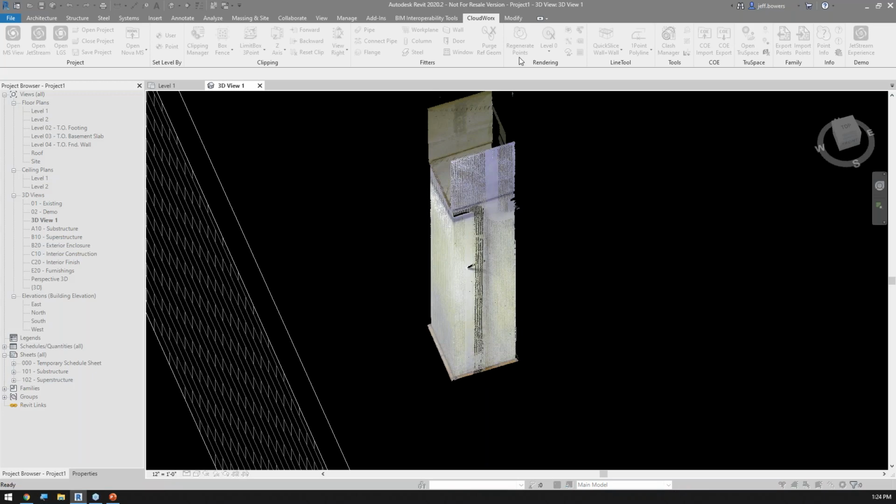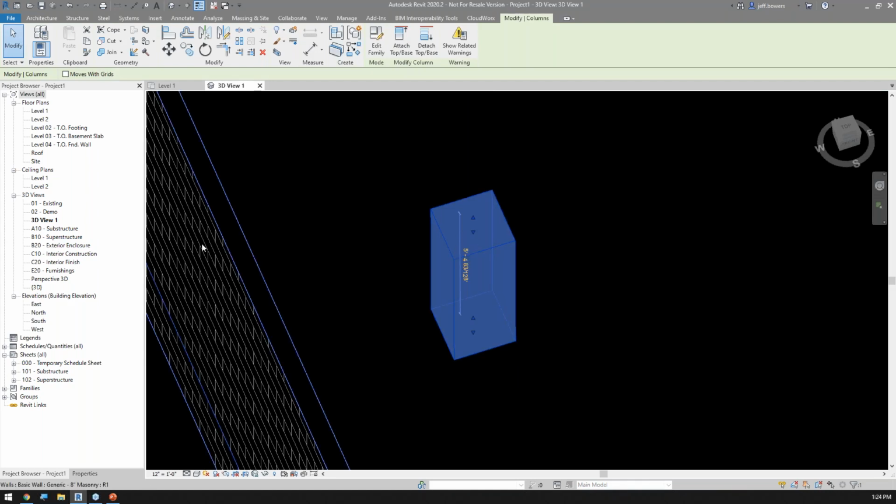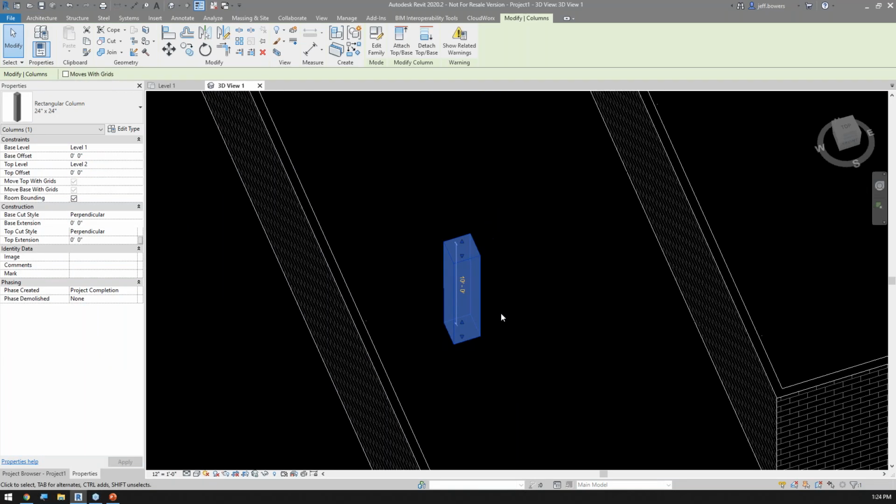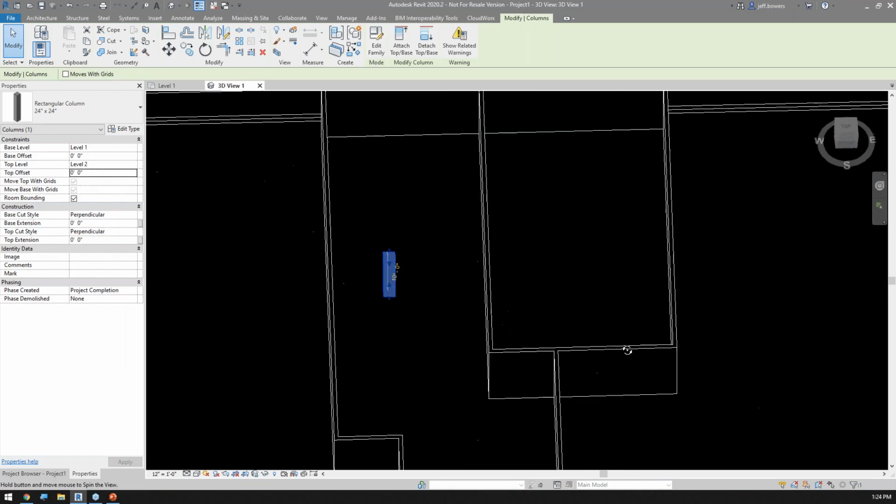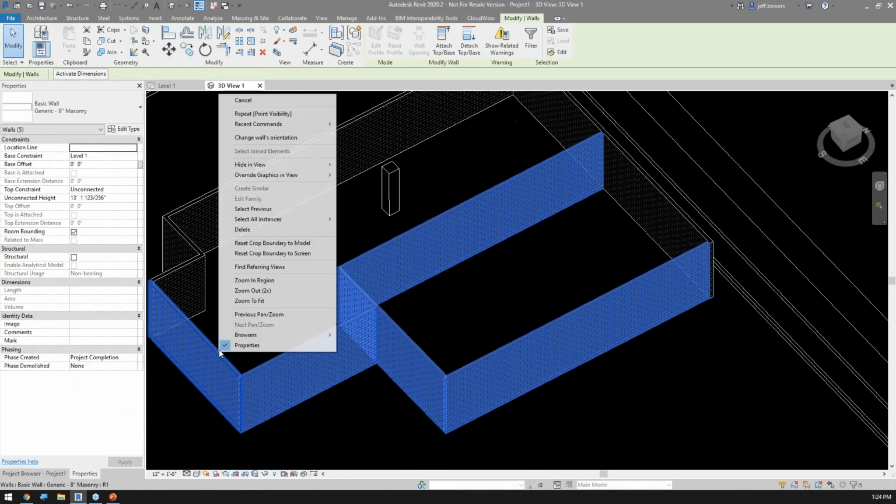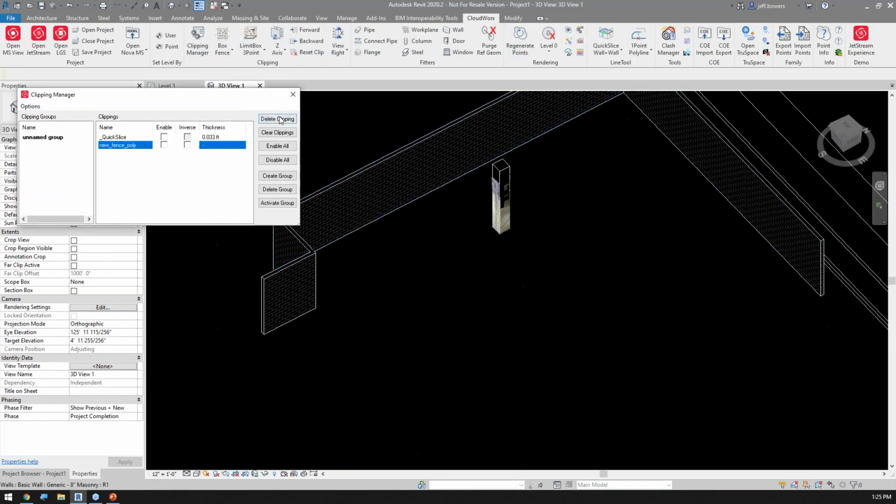So I hit OK. Now, if I turn off the point cloud temporarily, here is my column. I will need to come in here and tell it that I want it to go from level 1 up to level 2 so that it positions itself correctly. All right. Now, I'm going to use this for another couple tools. I want to point out real quick. I'm going to hide these walls temporarily. That way, I'm going to turn back on my point cloud and clear that particular clipping.